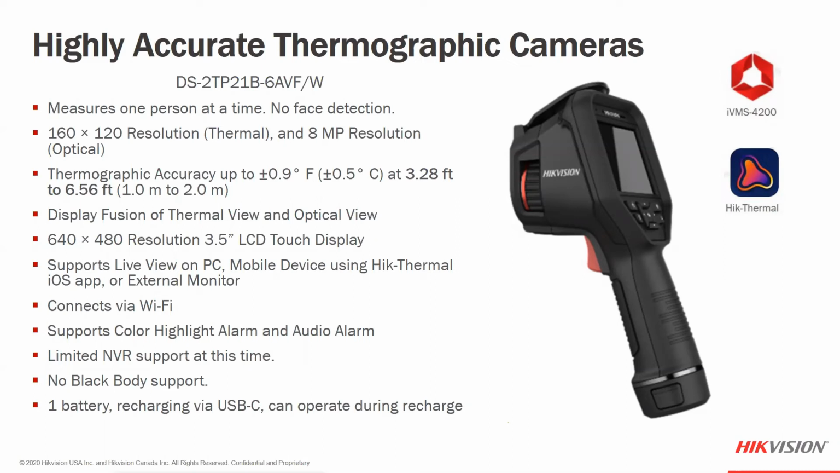If you have it mounted at the right angle, you can still have free flowing traffic. It does have an 8 megapixel visible light camera, as well as the low resolution thermal. It has a plus or minus 0.9 degrees Fahrenheit accuracy level. Because of its mobile design, it is not compatible with the black body, so this does not support increasing the accuracy level using the black body.